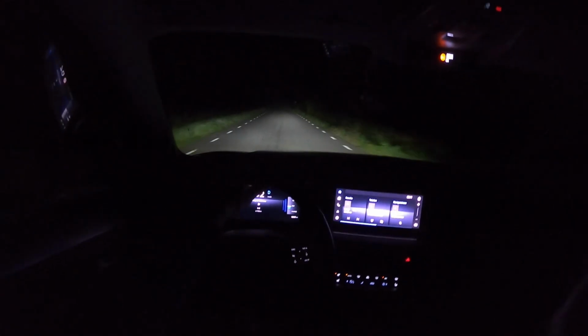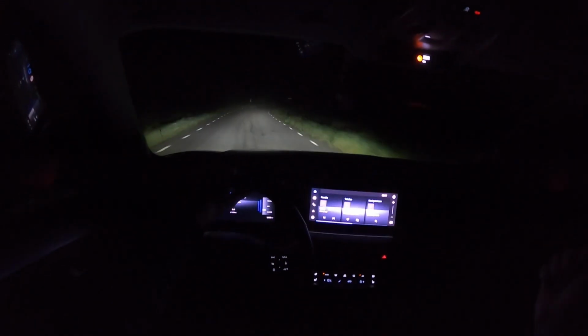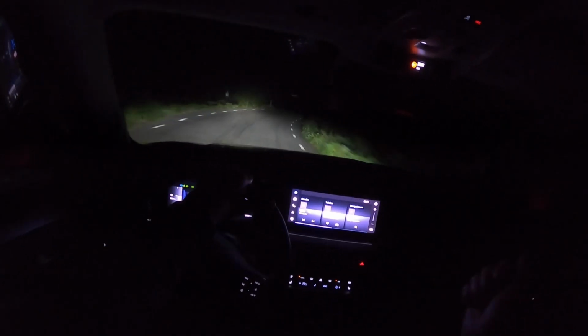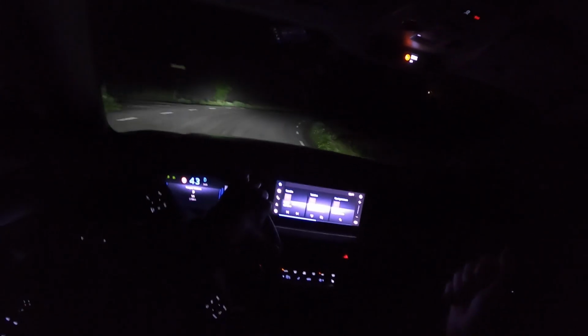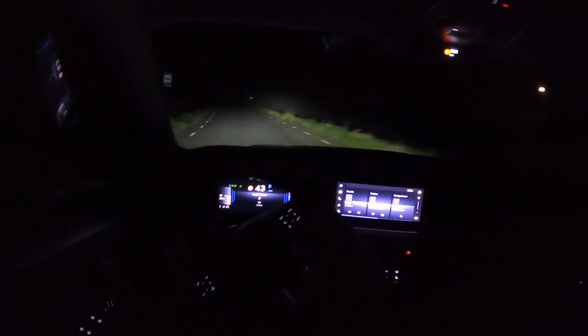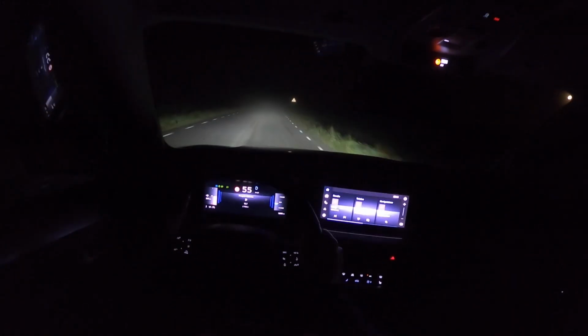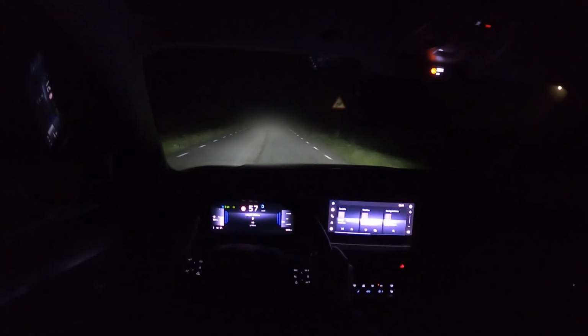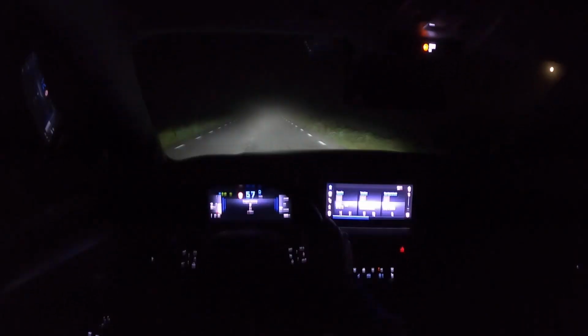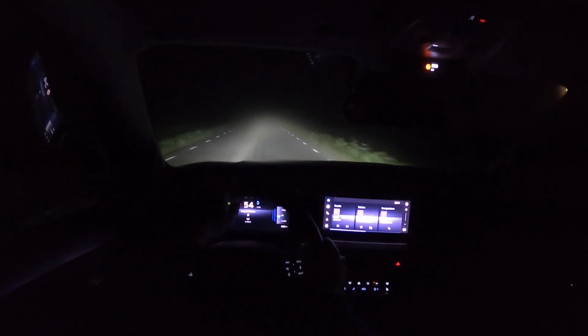As always, to my surprise, body roll is good, and the main thing I forgot was about the steering. The steering rack itself is pretty sharp and quick, which makes city driving especially fun. God damn, it's really foggy.